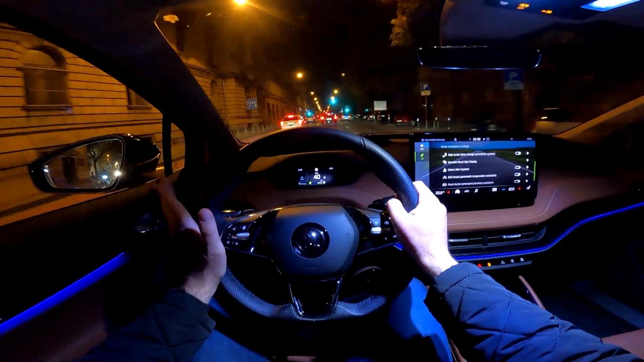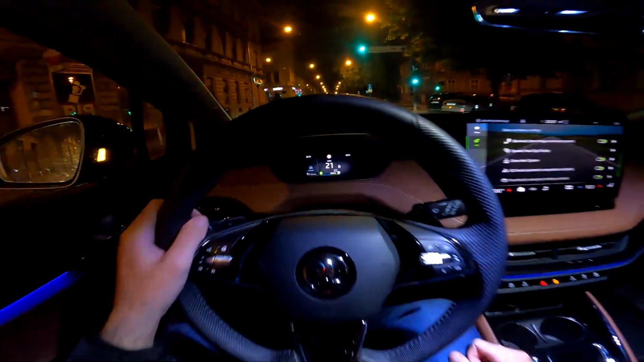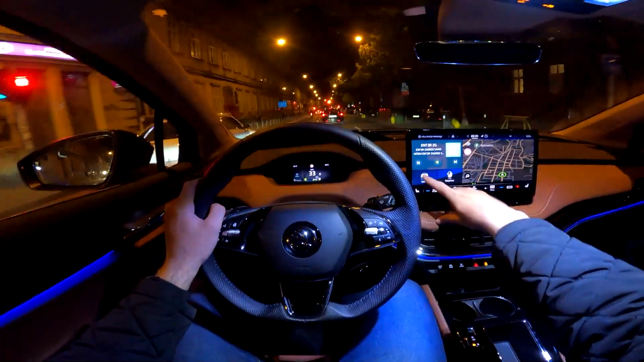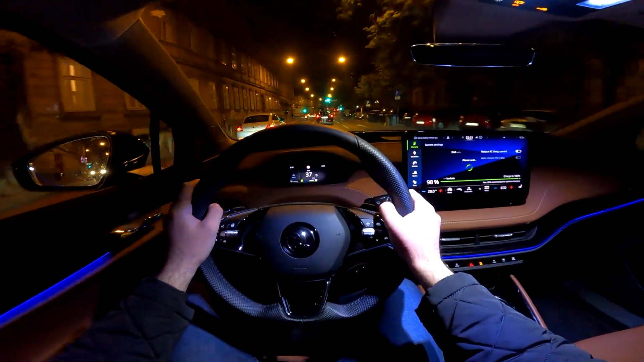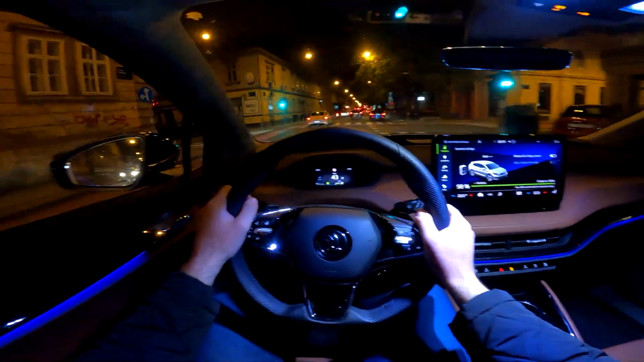And one thing that I would love and that this car does not have is the percentage of the battery on the digital cockpit. So you only have this picture of the battery, but in order to check out the exact percentage, you need to go here. We have 98% of the battery. But yeah, I would love to see that in front of me.